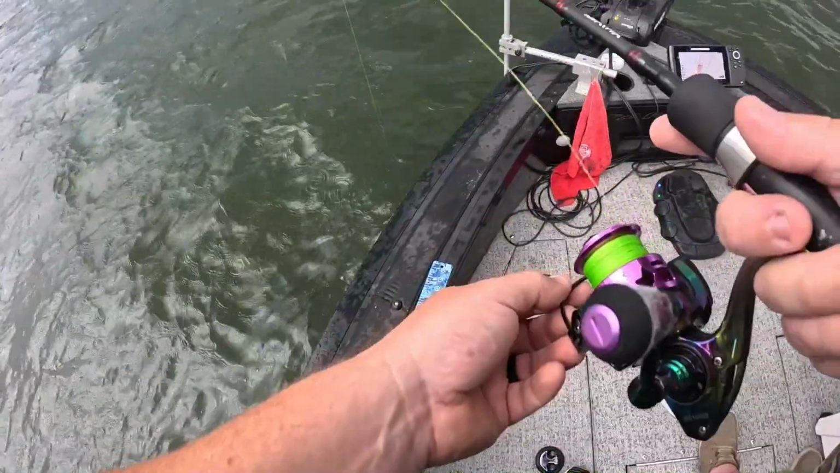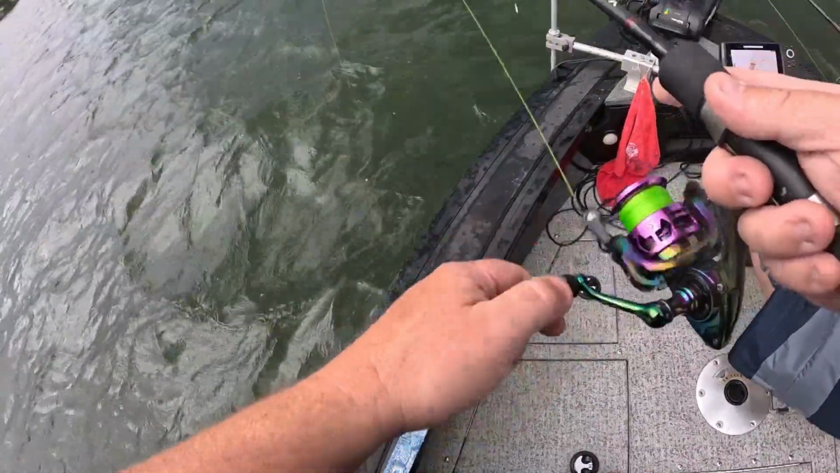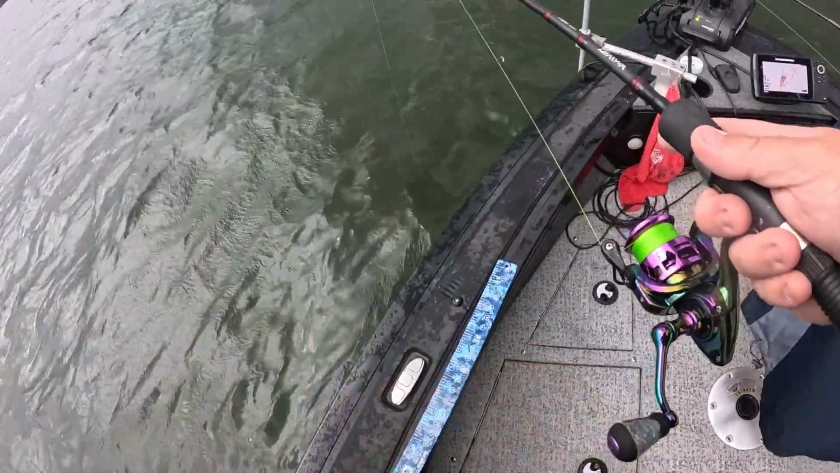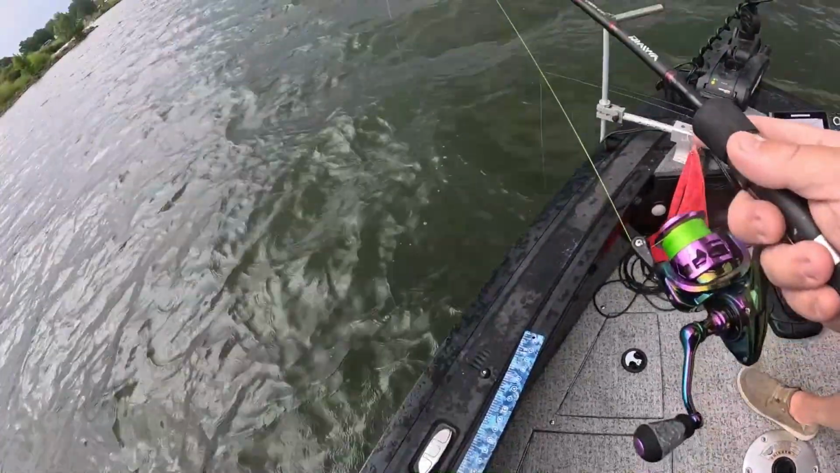Got a little bite, a little something. I think I am actually going to put a little crappie bite on this, because they are interested. They are following it for sure. And you get the little head butts. Sometimes you just got to give them a little something to make them want it, right?